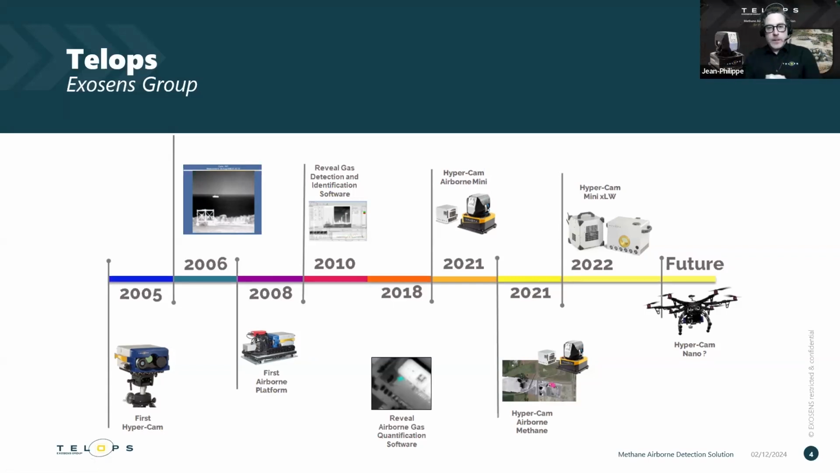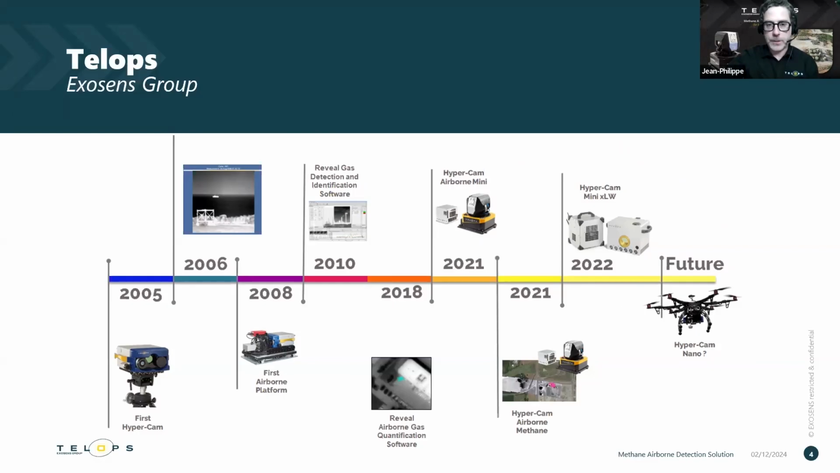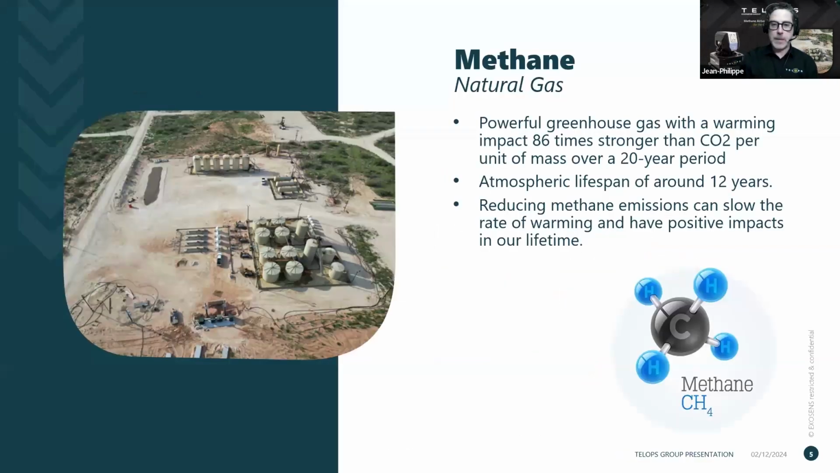We worked quite hard on reducing its weight, volume, and power requirements to make it fit into a much smaller package. That's the one that we run with now, called the HyperCam Airborne Mini. In the future, we're still working very hard to shrink everything down to even smaller sizes, a unit that we call the Nano, which will be out maybe next year. Sorry about the slides, my mouse is really responsive.